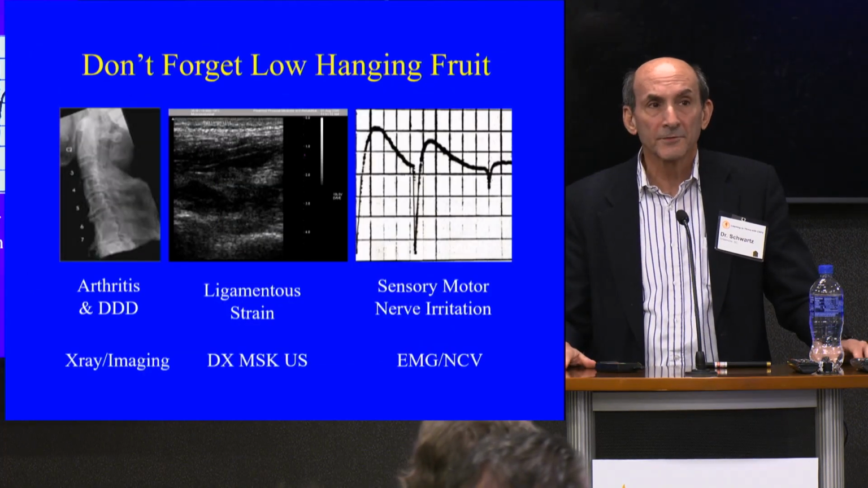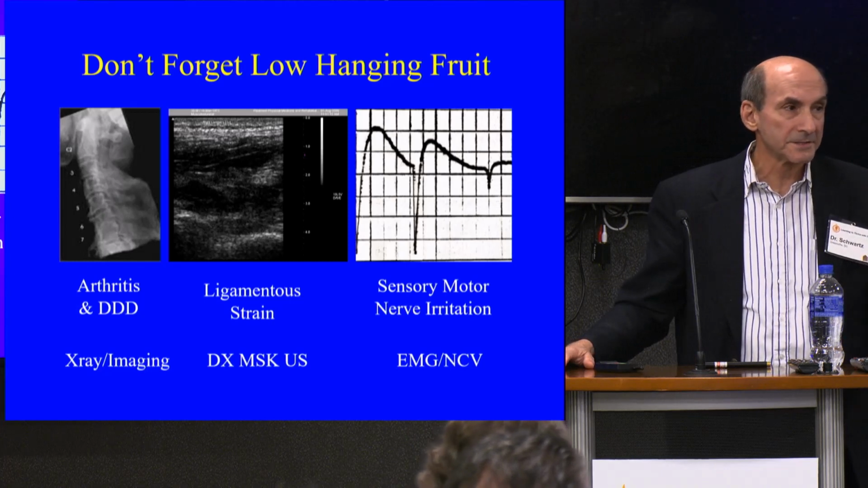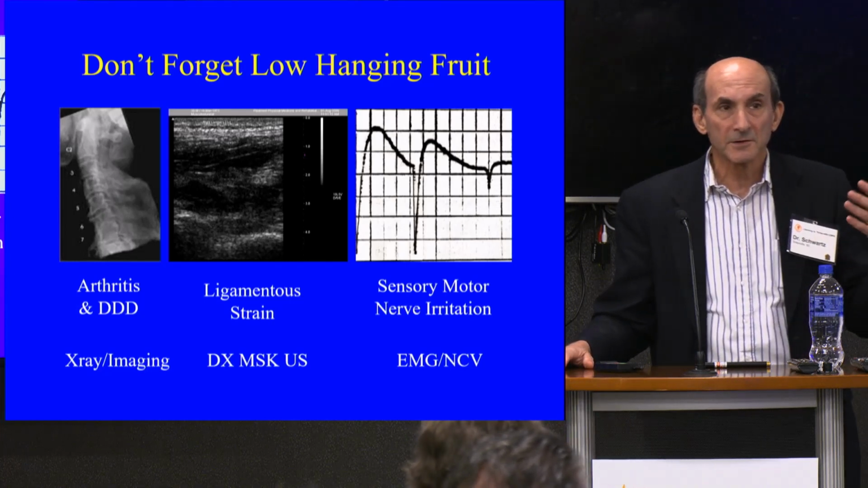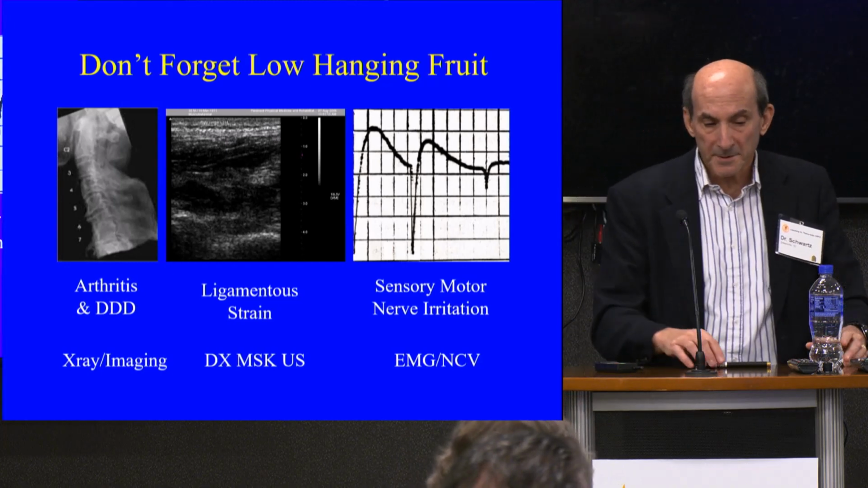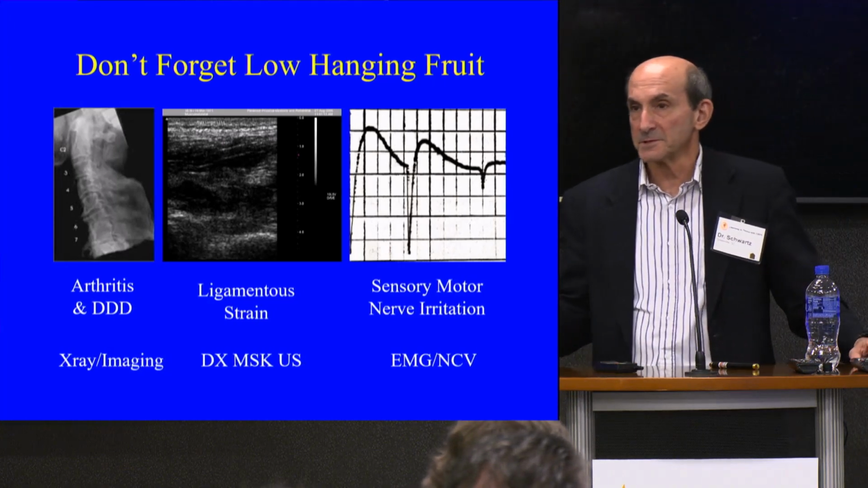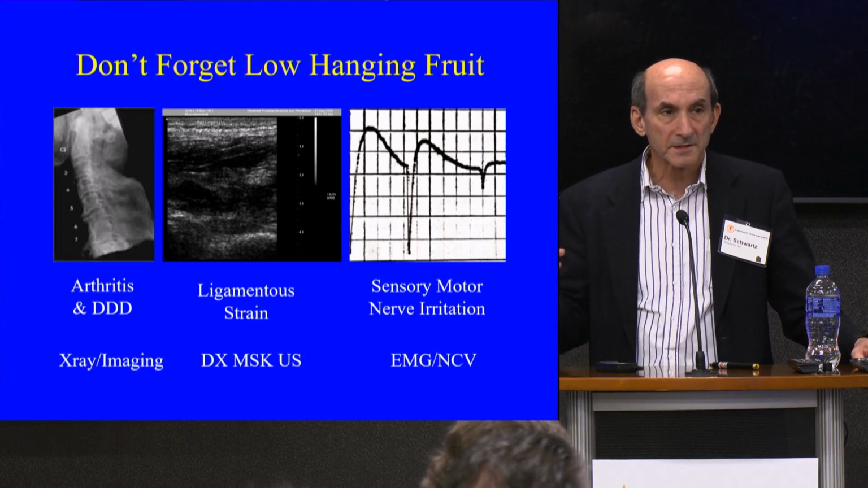Don't forget low-hanging fruit. There's arthritis, there's degenerative disc disease, there's ligamentous strain. You can see that on musculoskeletal ultrasound, x-rays, electrodiagnostics. I've seen plenty of patients that were referred to me with dystrophy. I did an EMG. They had a normal L5S1 nerve root. I did an epidural. The dystrophy's gone.